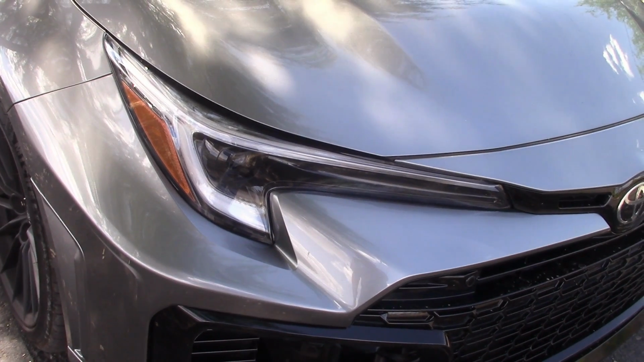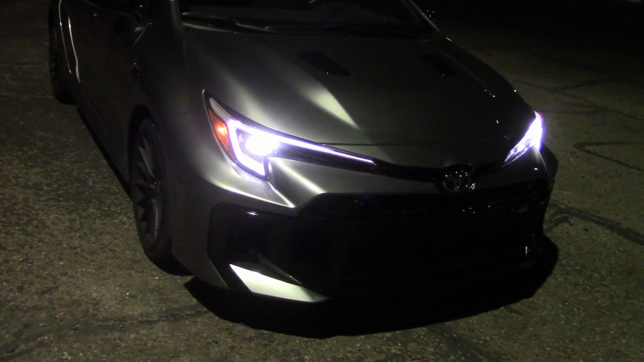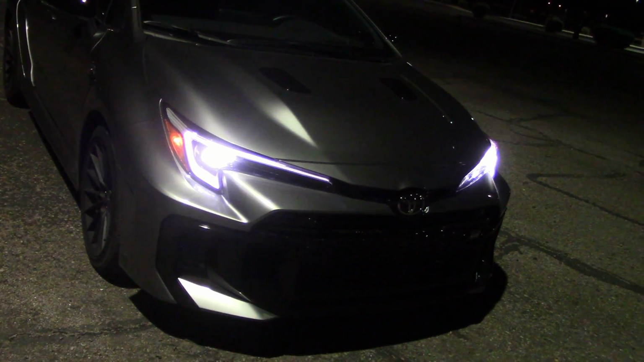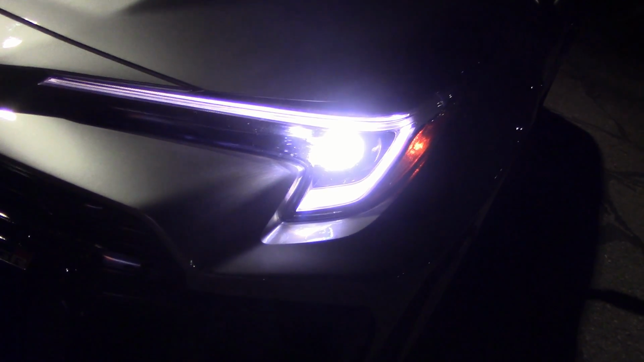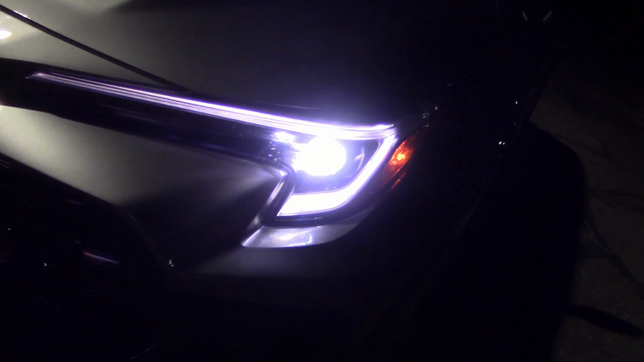So let's take this out in the dark and see how the system works. Alright, it's dark. Let's take these out and see how they perform. One filament on each side. I turn the brights on and still only see one operating. Guess that's the way it is.